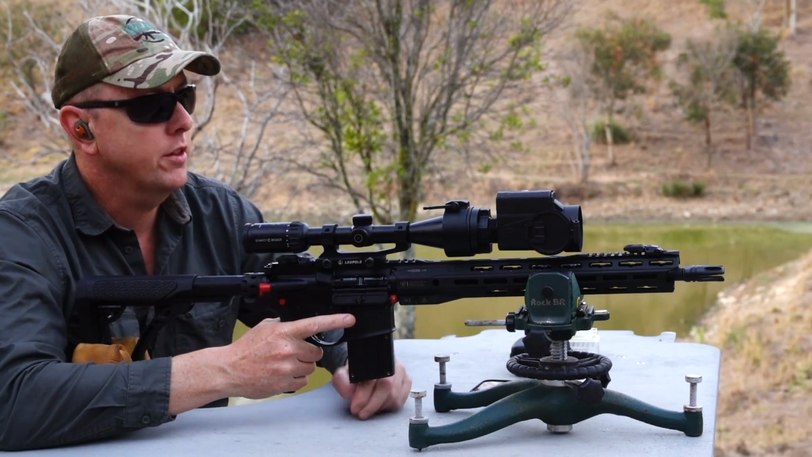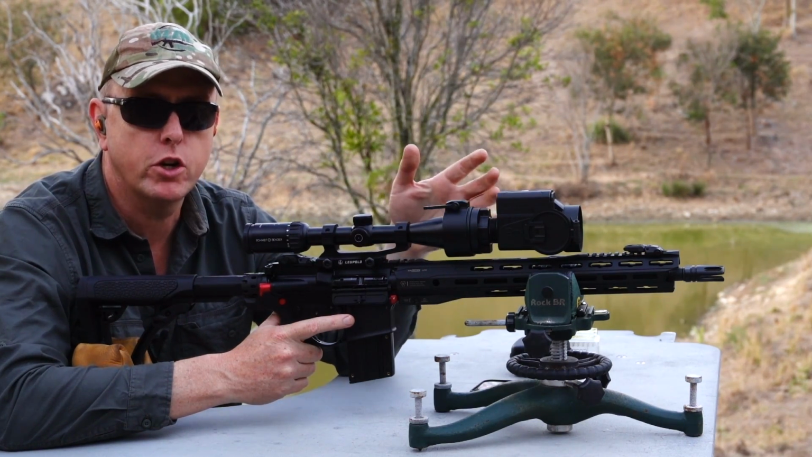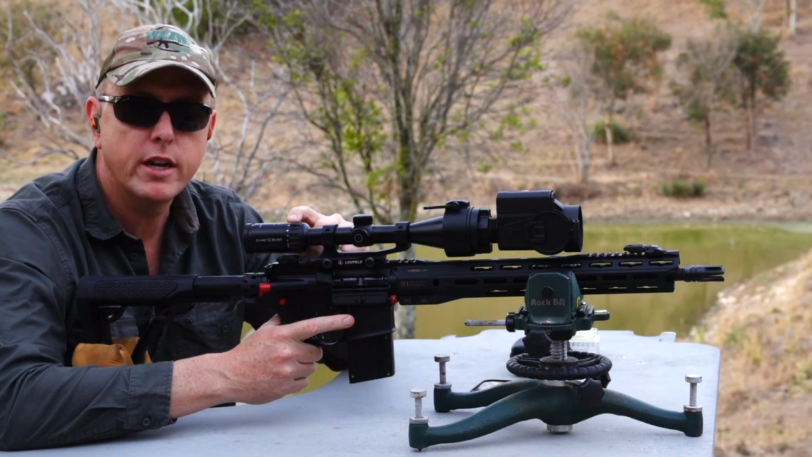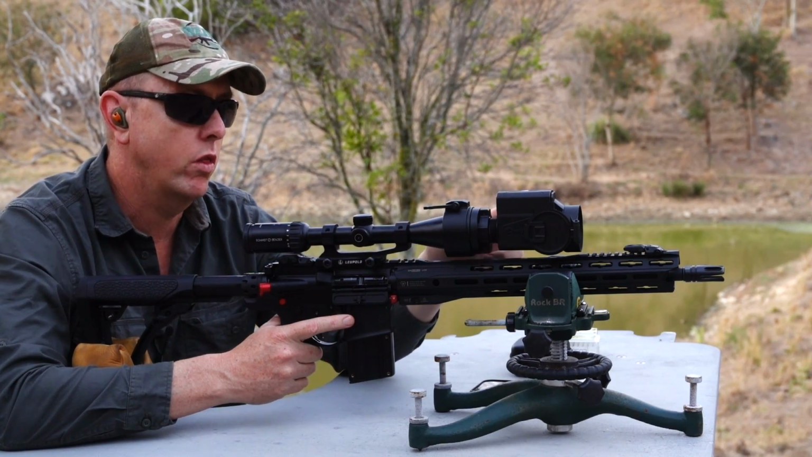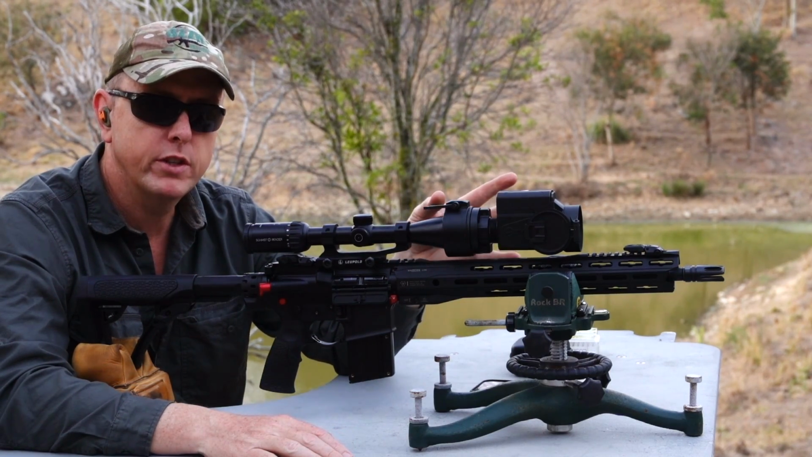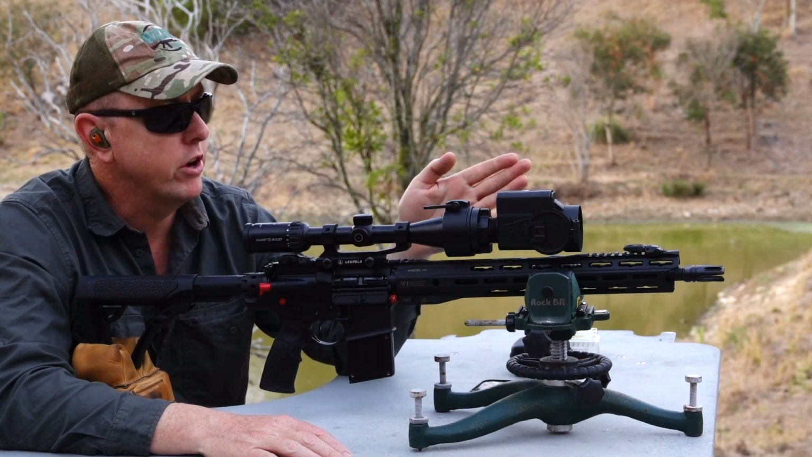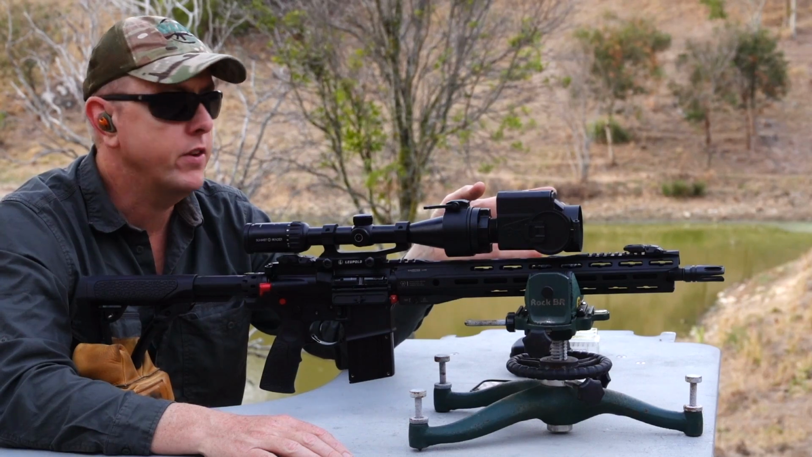Okay guys, so I've got the Pulsar clipped onto the front of my Schmidt & Bender Summit scope. This is a 2.5 to 10 by 40 optic. I've just got it set at 4 power. So what I'll do is I'll hit record on the Pulsar so you can see what I'm looking at. Now it won't be quite as magnified obviously as what I'm looking through at 4 power, but it'll still show downrange. So I've got a camera set up down there at the 50-yard frame.